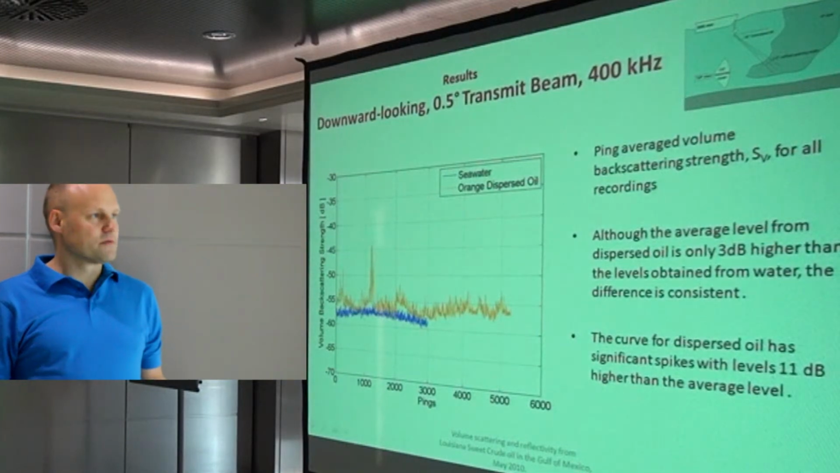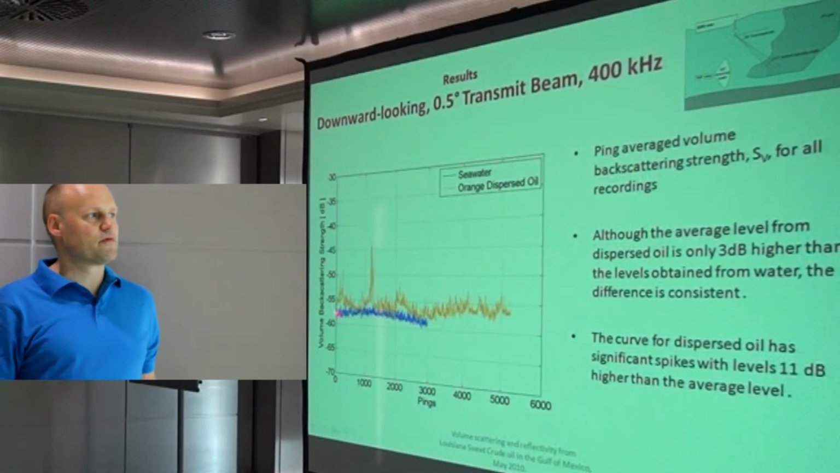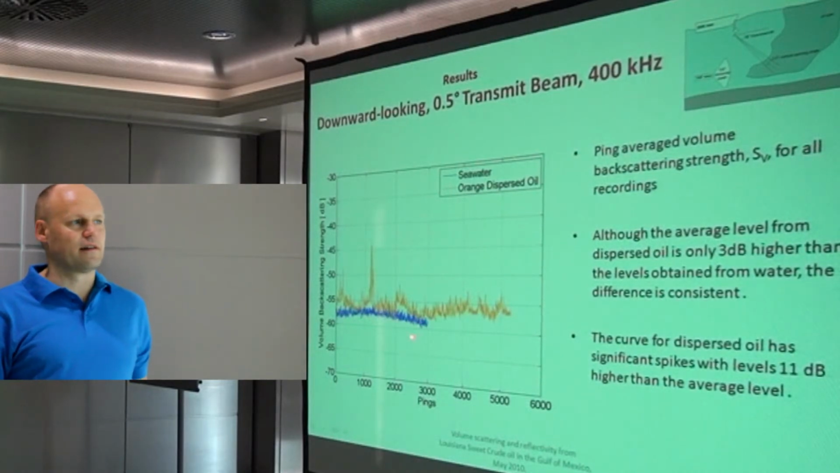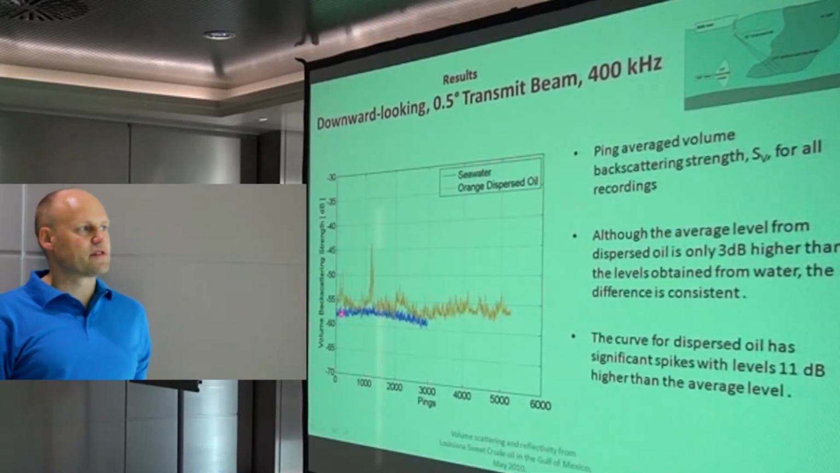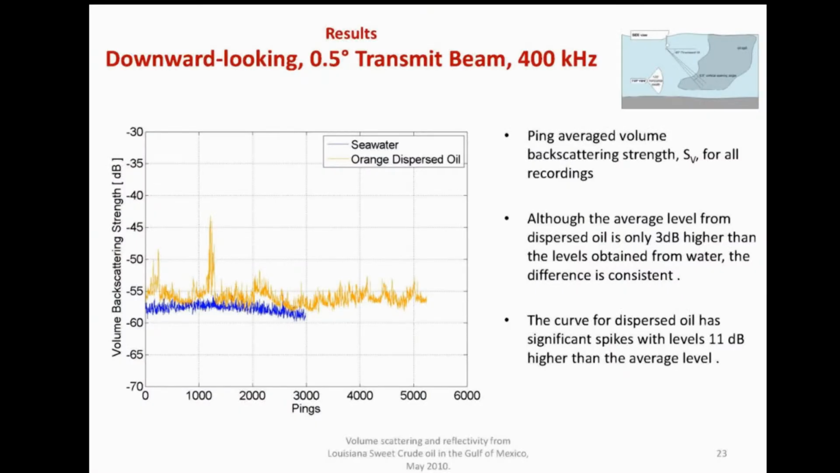And this time we also do not observe such a high difference between the water and the orange dispersed oil. Actually, it's about 2.5 dB, sorry, not degrees, which is not much.